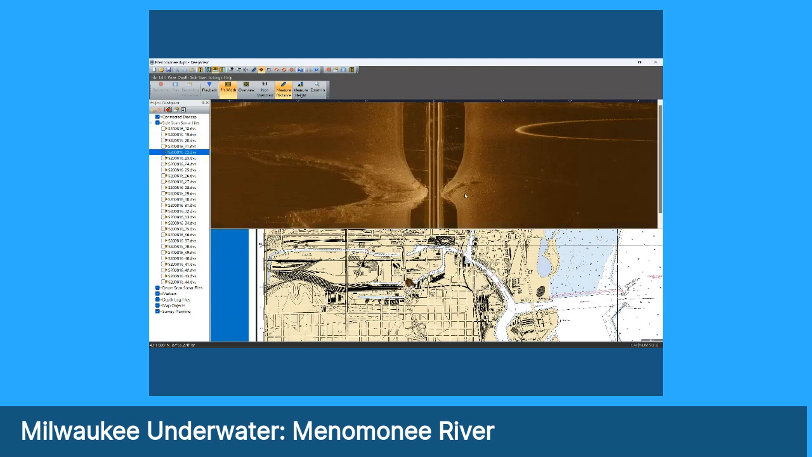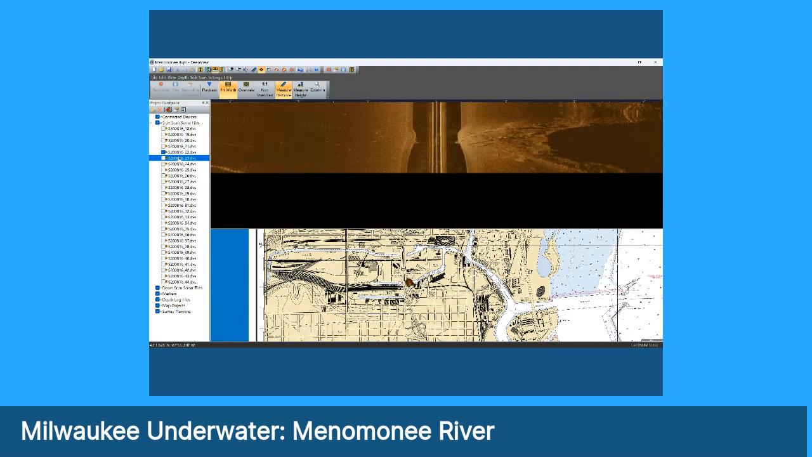Here's another view of it. We ran it right over this time. And again, we don't think it's intact. We just think it's a broken hull that's been somewhat buried. Another view of it.